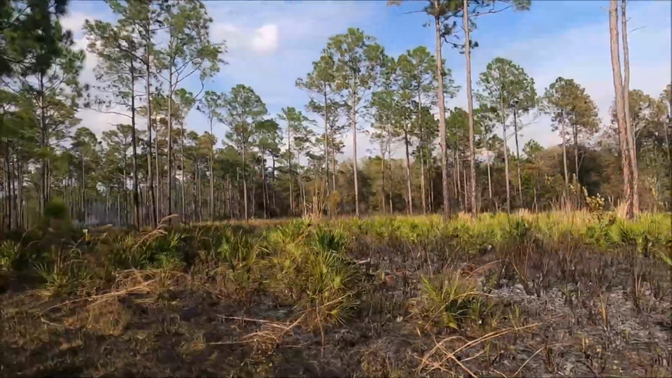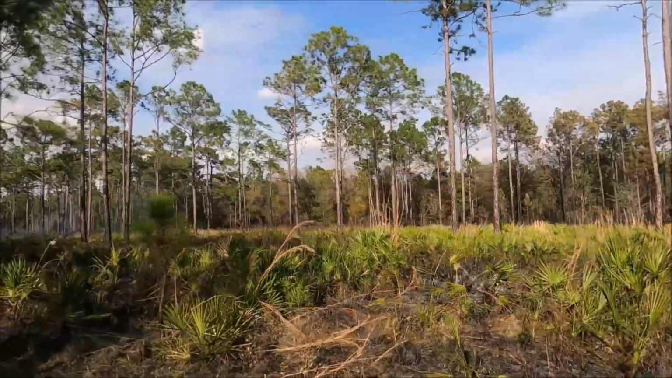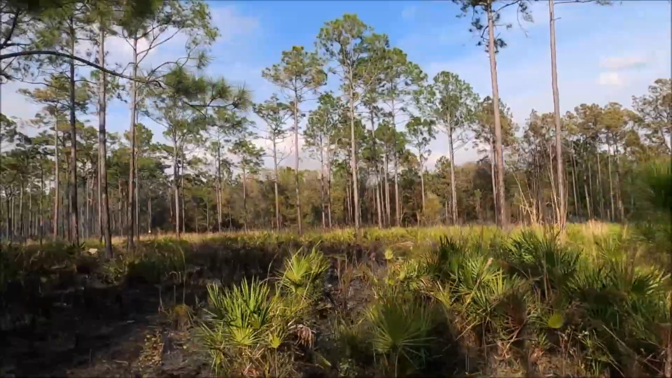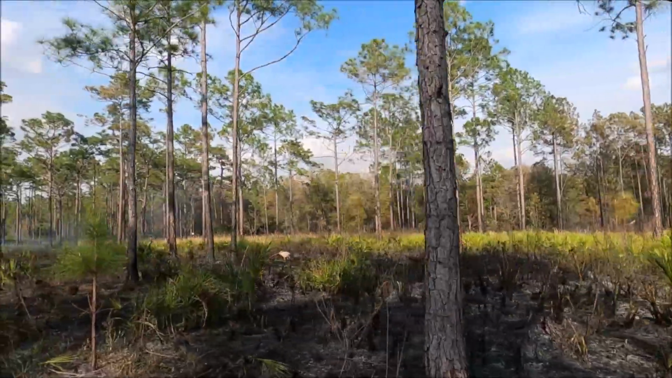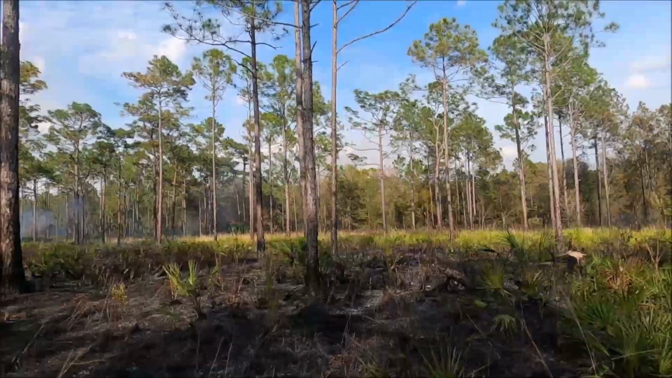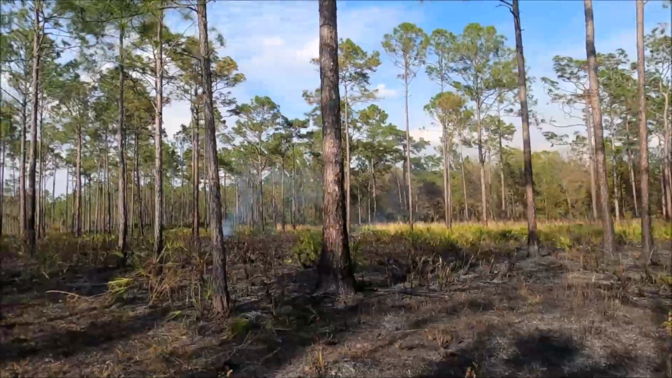Didn't burn real hot in here. You see a couple spots over there where the tops of the pines are a little scorched, where it got a little hot, but most of this has not been very hot, so hopefully it was nice and gentle and didn't melt our camera. Back to you in just a sec.